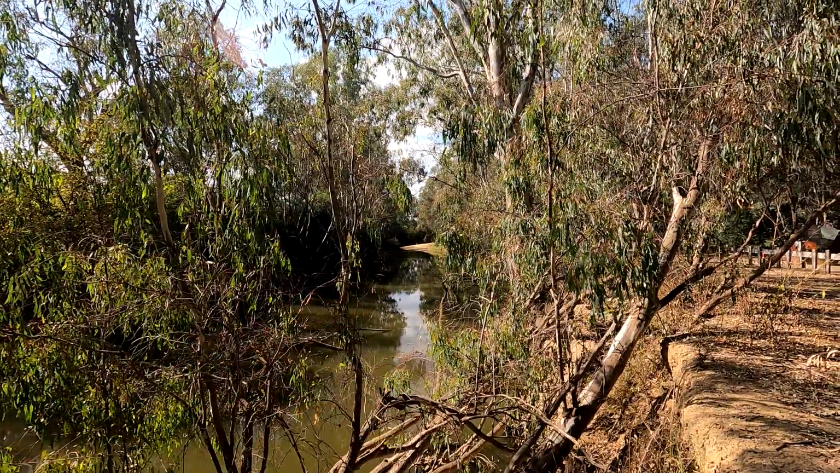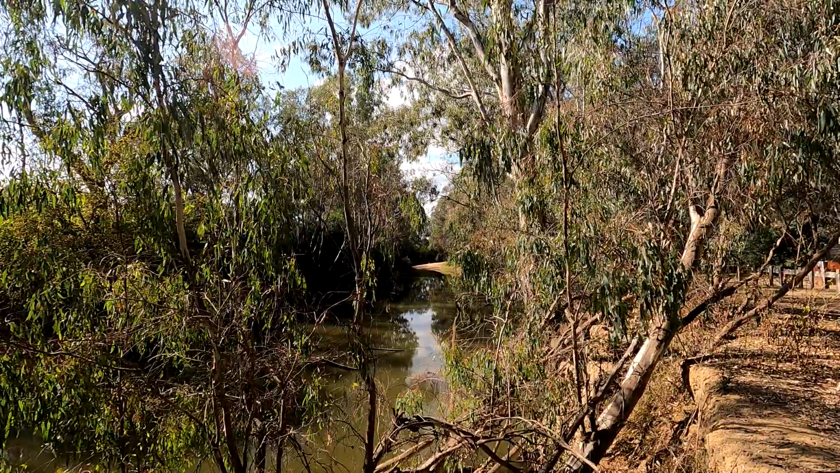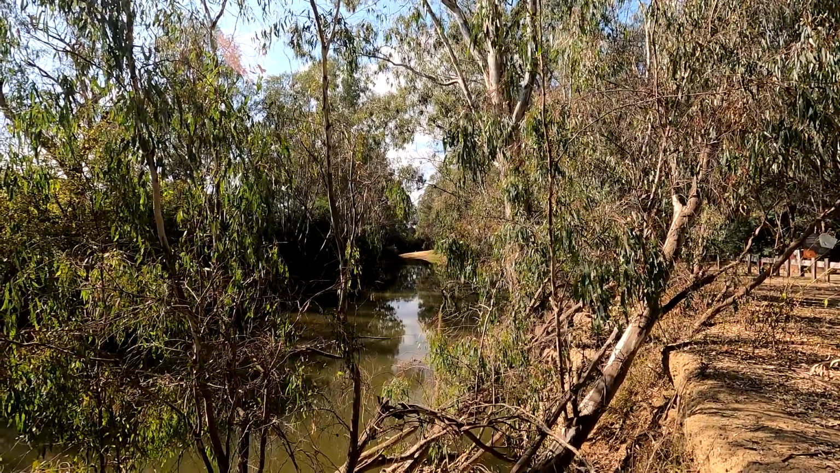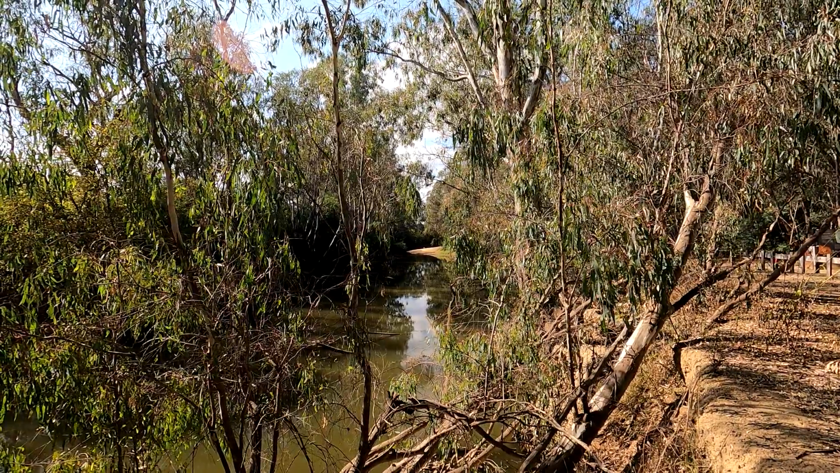That sandbar that you can see down there, that's Platypus Beach. That's one of two sandbars that make up the northern beaches here in Wangaratta. And I'm going exploring the northern beaches with my Deeper Chirp Plus fish finder to see how deep they are.